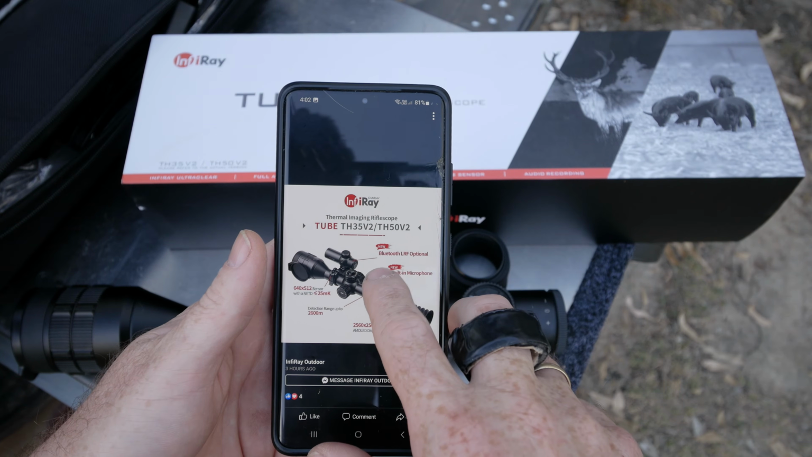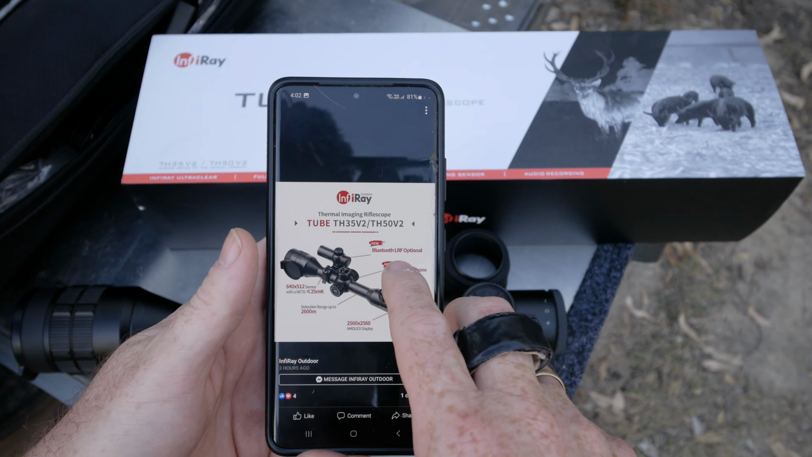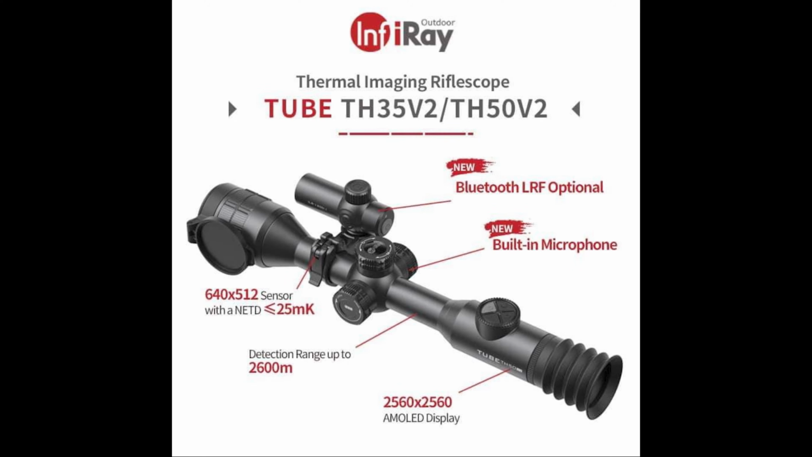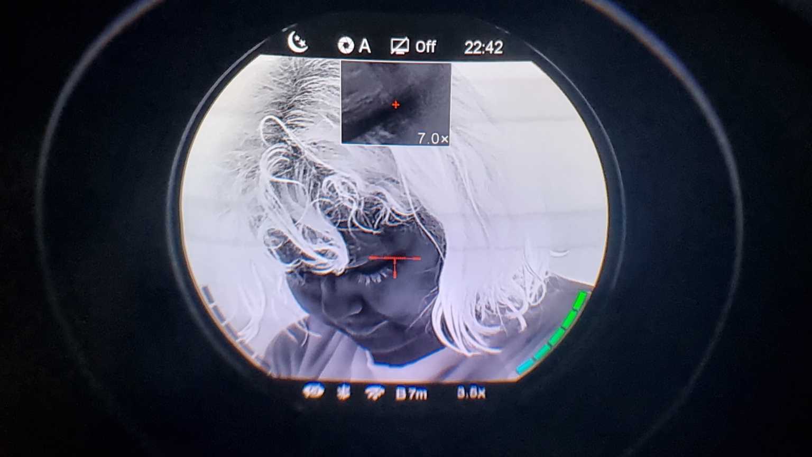So basically it's the version 2, you have a Bluetooth laser rangefinder you can add on, that's optional, built-in microphone. The rear display is a 2560 by 2560, that display is fantastic. Detection range up to 2,600 metres, and it has a 640 by 512 sensor with a sub-25 millikelvin NETD. So the specs are very high, and that eyepiece is absolutely fantastic. When you look through it, it's round, it looks great, it shows you all the info you need to know, and it's such a clear, such a nice experience.